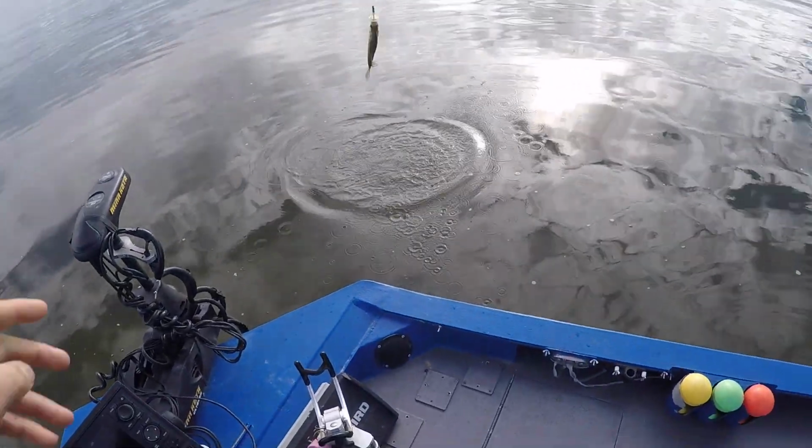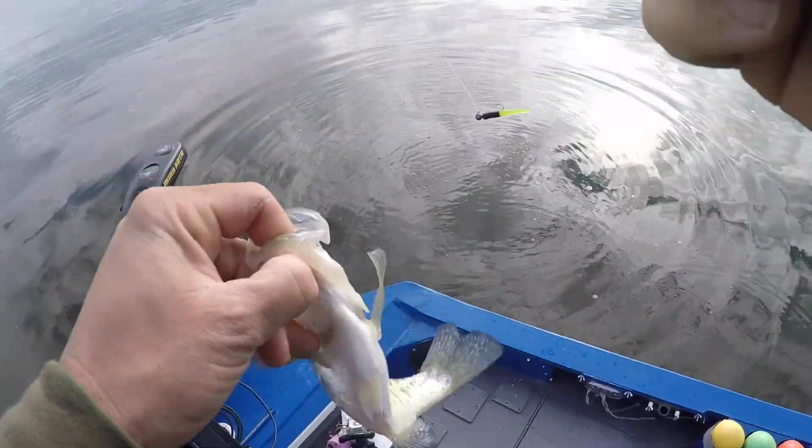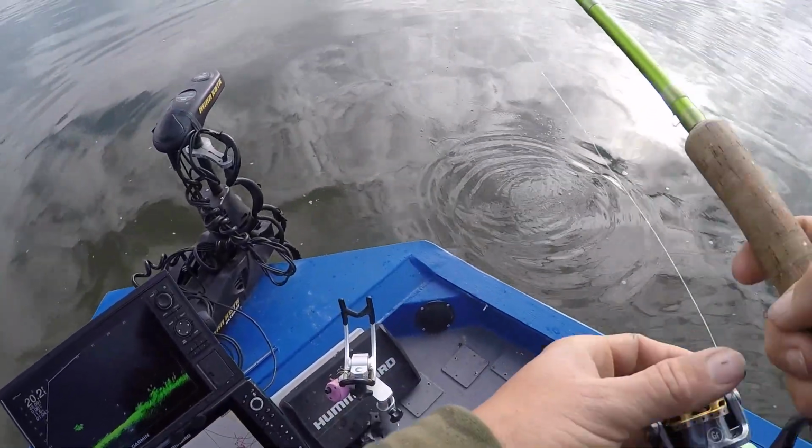Look at that nice fish. That was the one sitting right on top of that pile. Nice fish. They ain't no Texas fish, but they're nice fish.